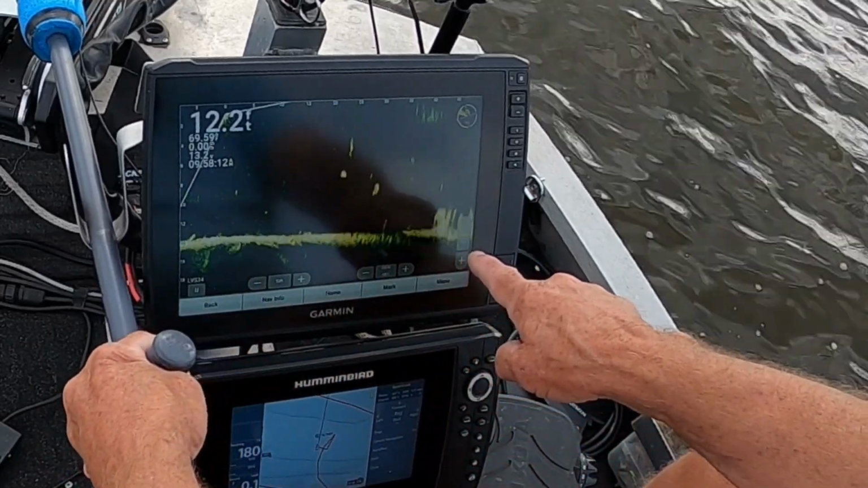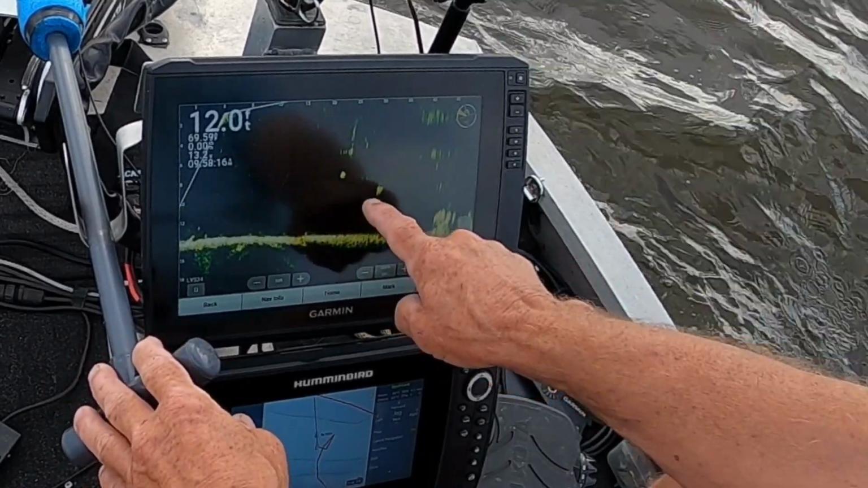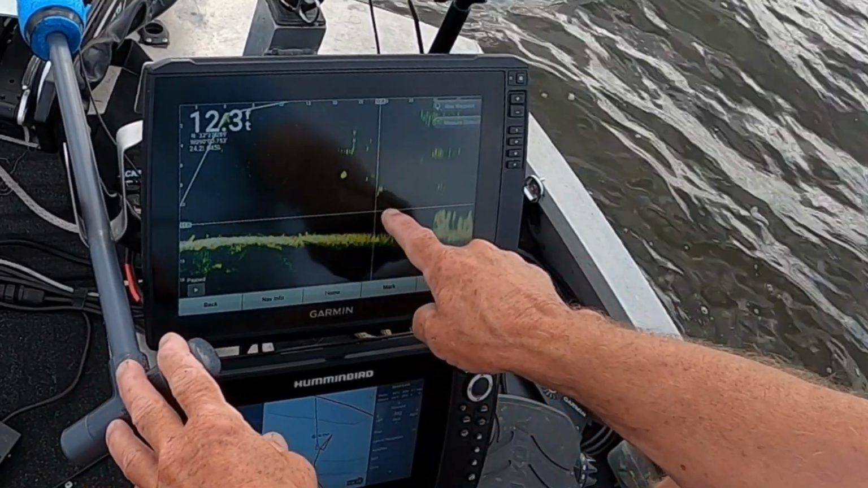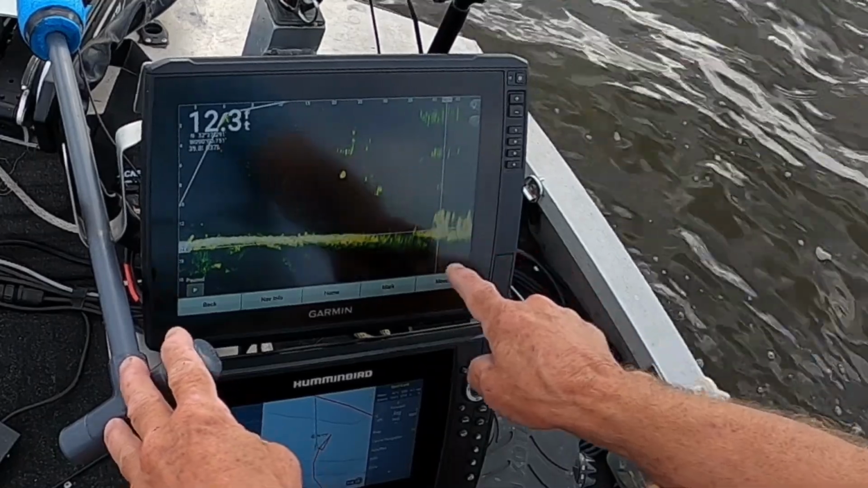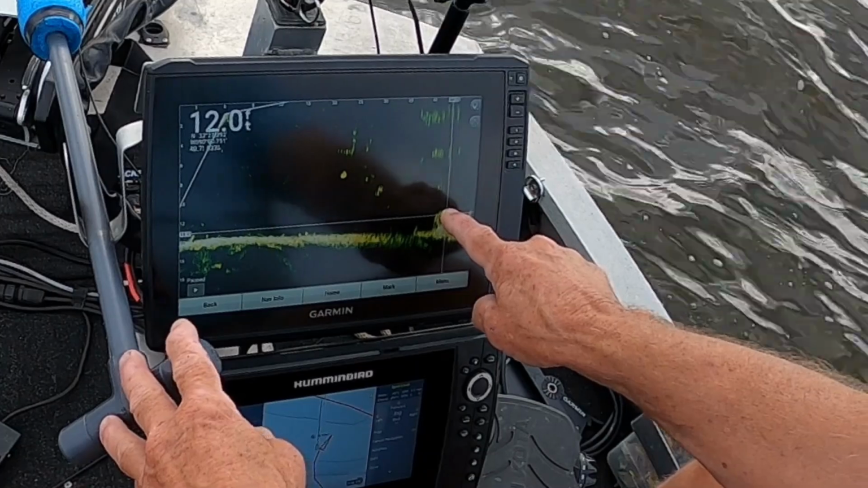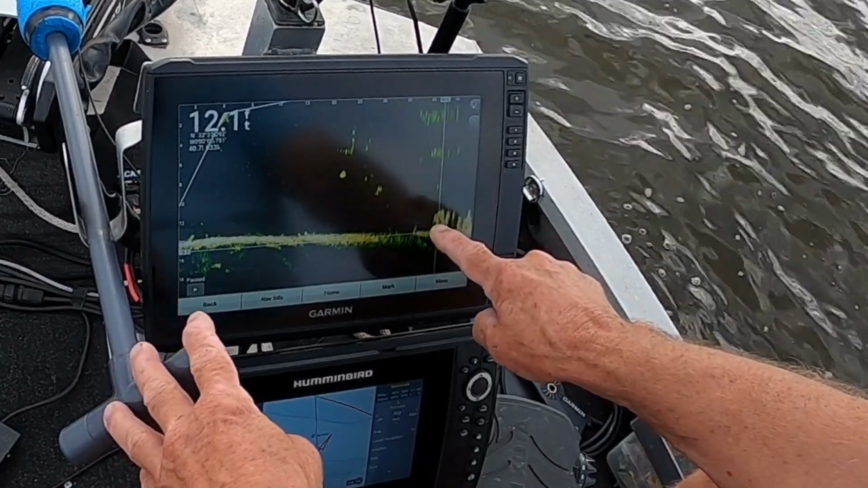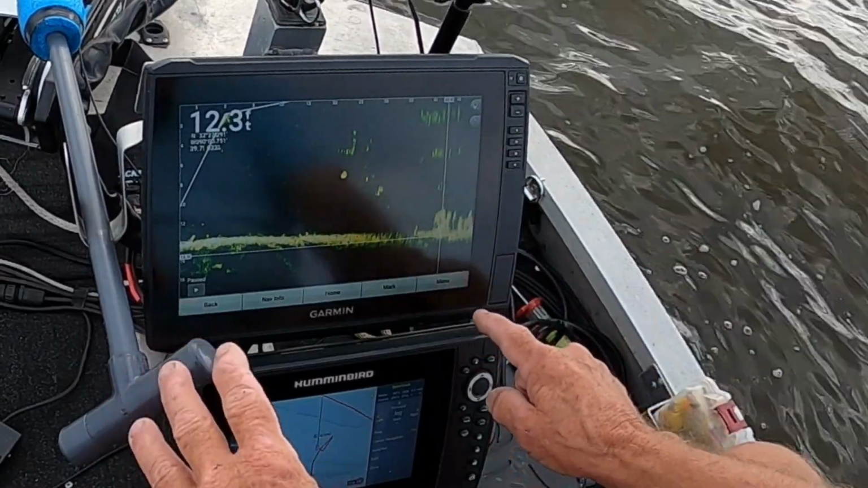You get your picture nice and bright. All right, you can see the fish is nice and bright. You touch the screen, you move this over to that spot and try to get it at the ground, because you really don't want to mark the top of it. That don't really tell you anything. I'm going to show you what I'm talking about. You move that over to that spot right there.